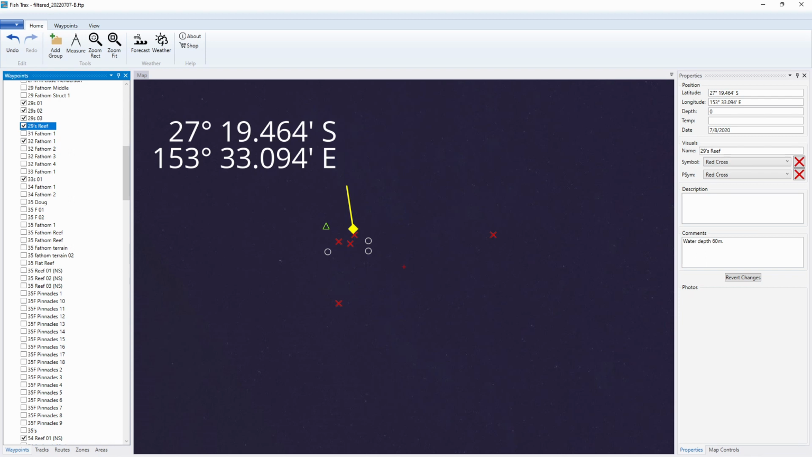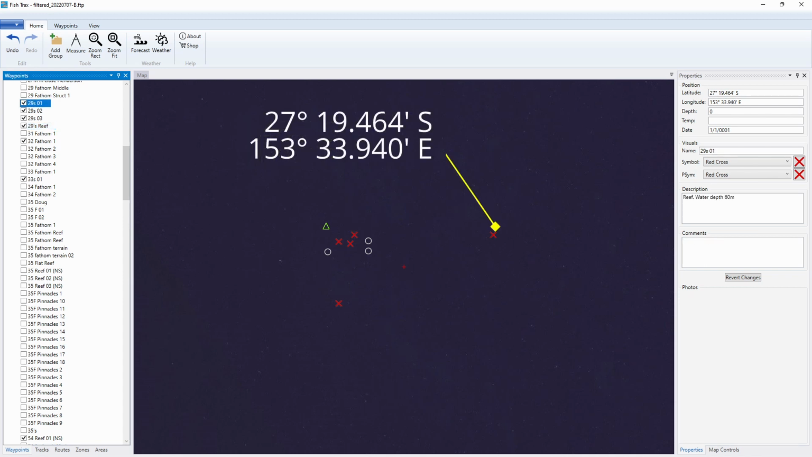I've got several of these marks called the 29s. They all came off the internet somewhere, and I've changed my mind about how I'm going to present this little area. I'm going to go through these internet marks first, and then I'm going to go through my marks with the screenshots, just to illustrate a few points about the area.